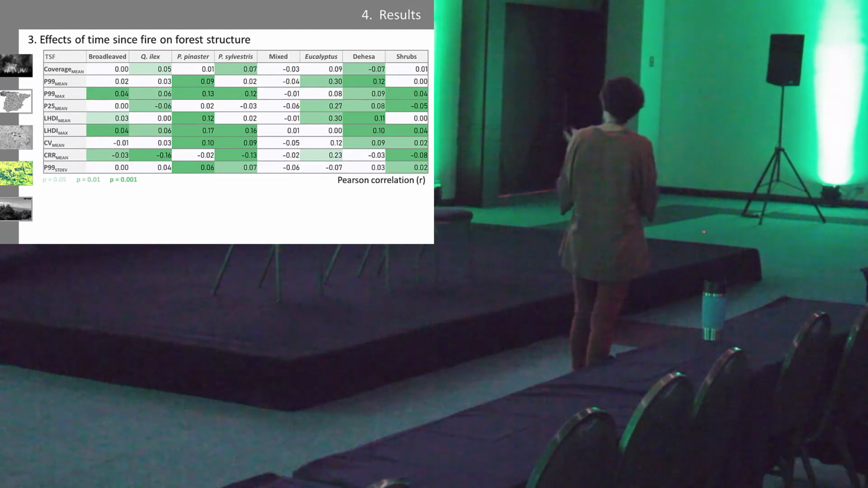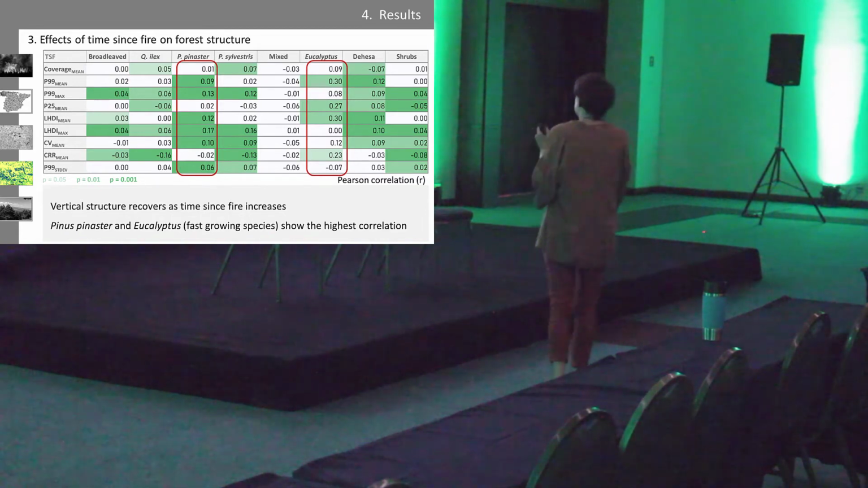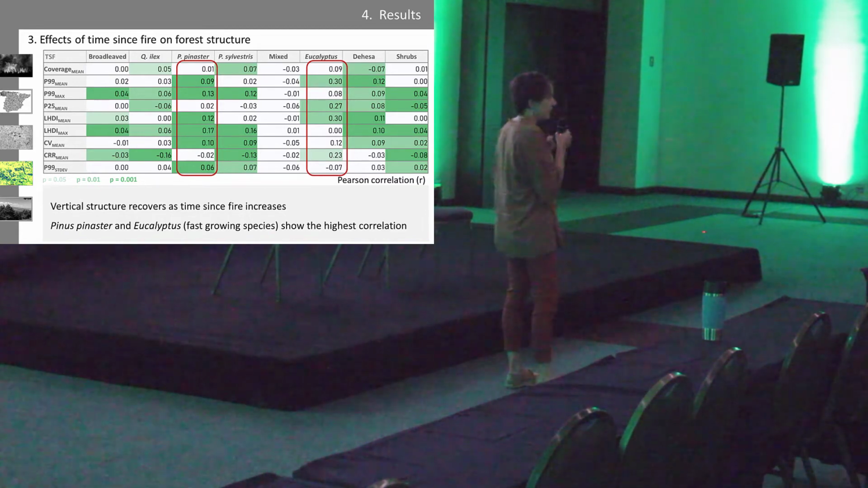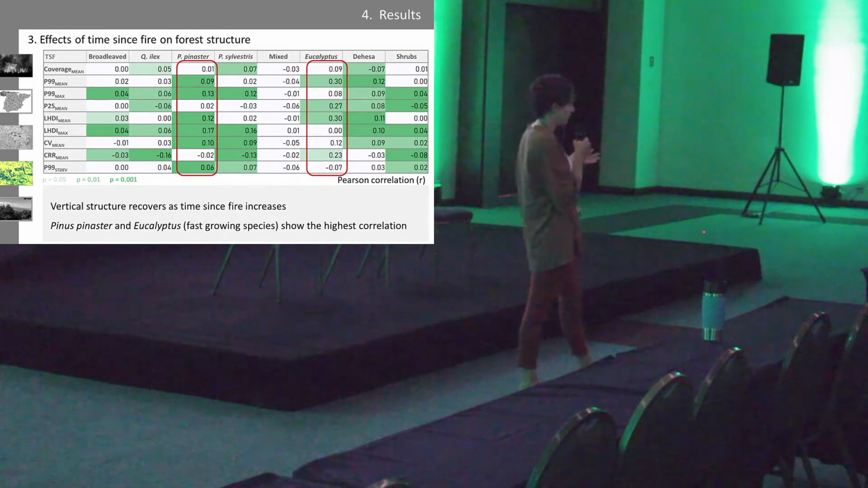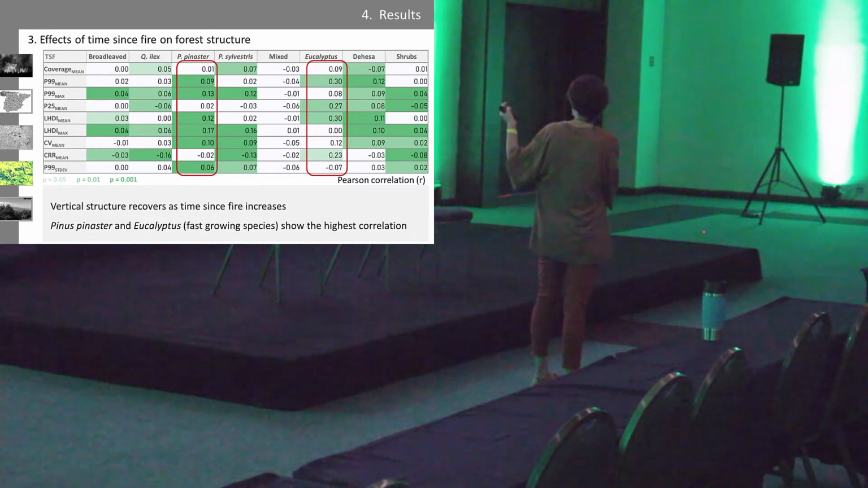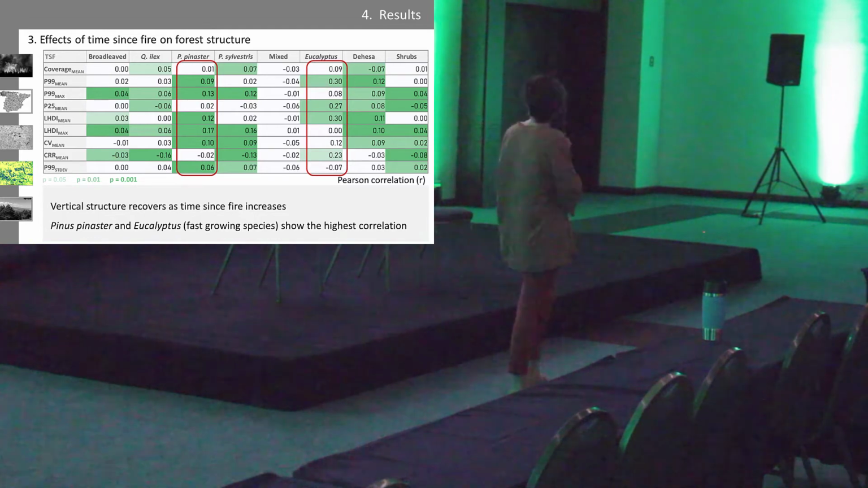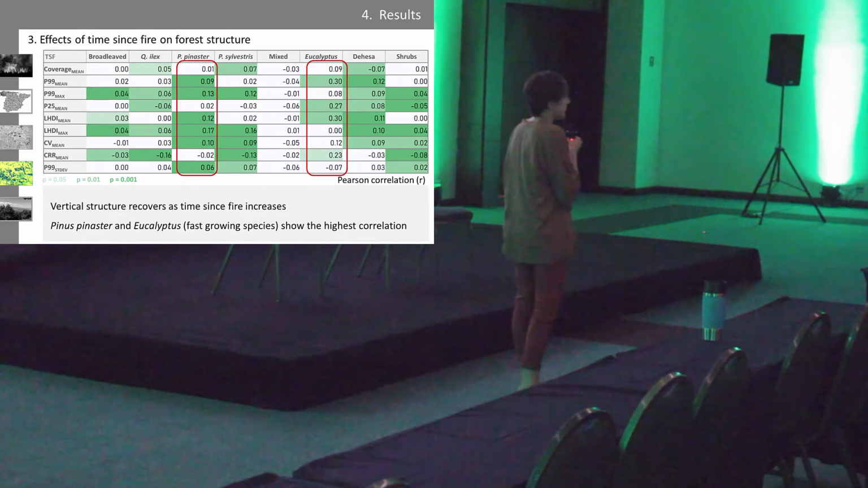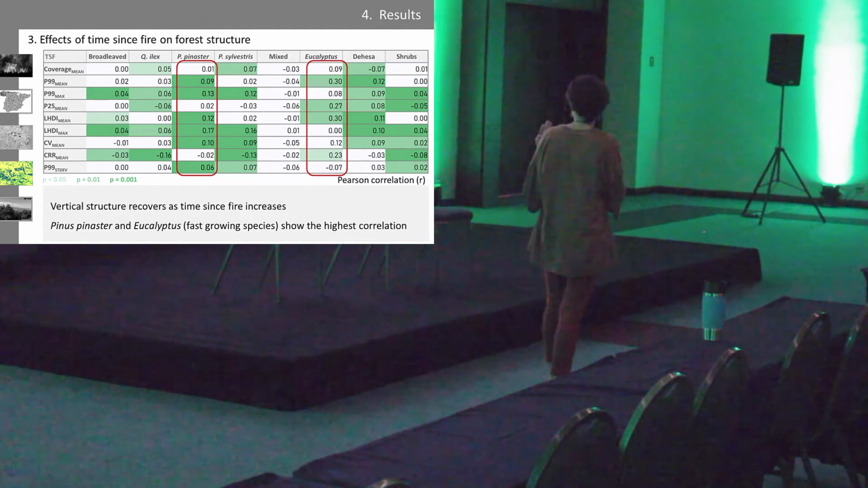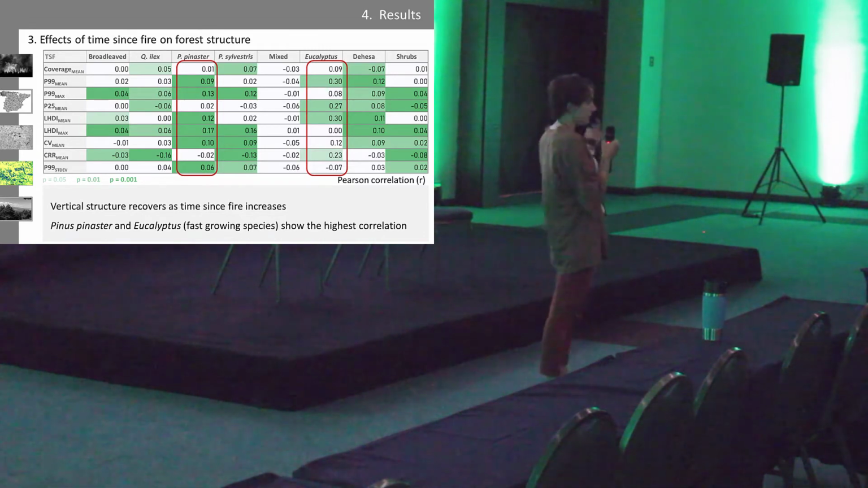Here we have a bunch of numbers, but what I want you to focus on is these 2 data. This is the effect of time since fire on the different forest structures. As we can see, the Pinus pinaster forest and eucalyptus forest show the highest correlation with time since fire. This might be because of the fast-growing species. And in general terms, the vertical structure recovers as time since fire increases.